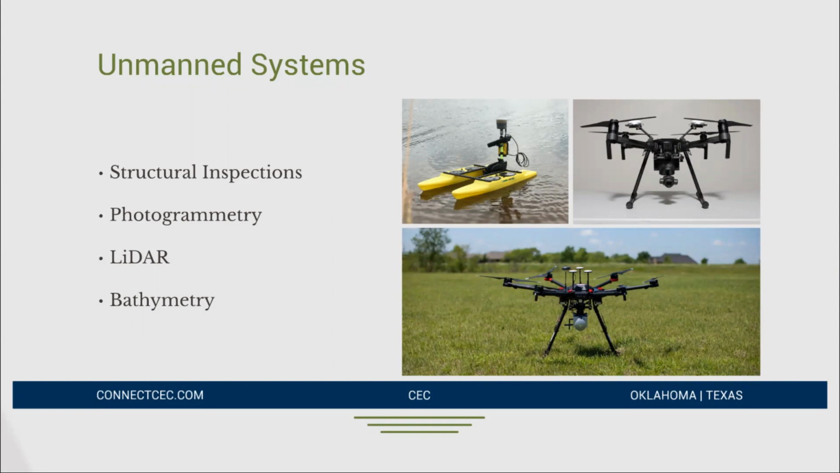But the drone is not really what's important. That shouldn't be the goal of using that technology. What's really important is what the drone is carrying, the payload. What's the point of using the drone? And depending on your project, that can define what the payload is.